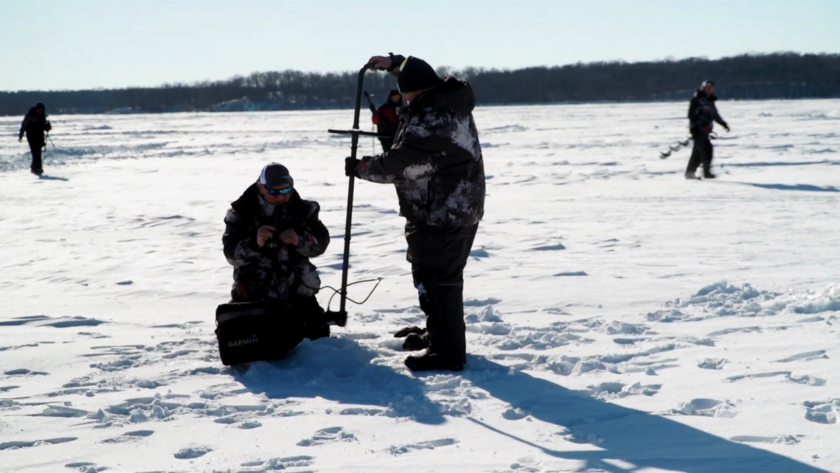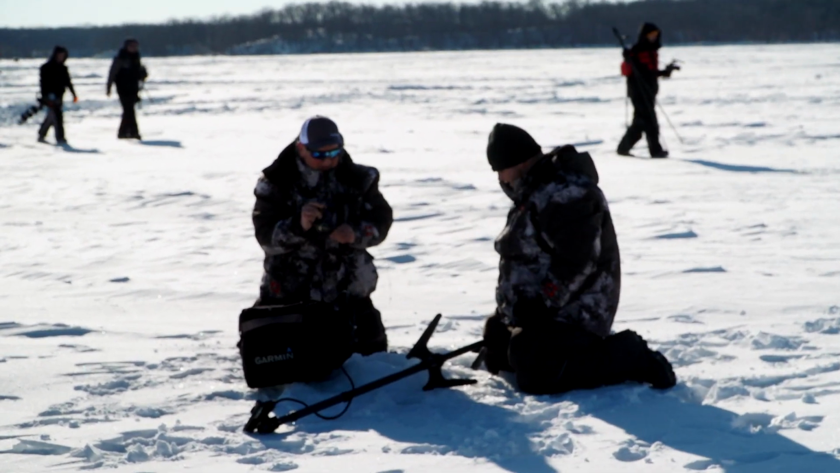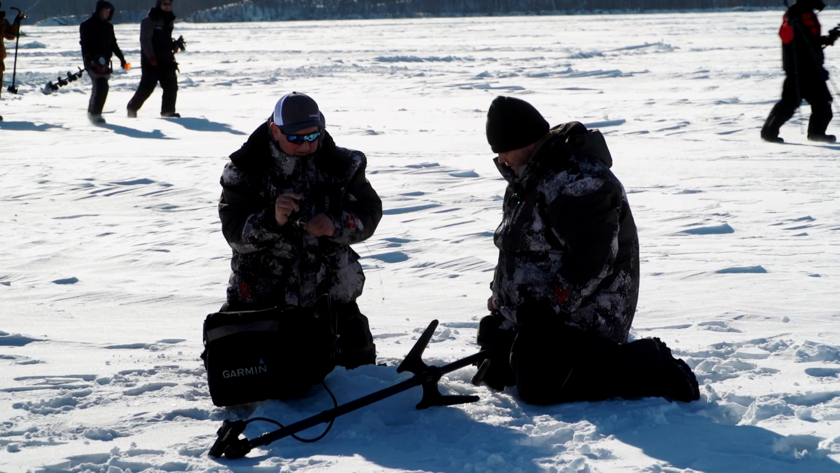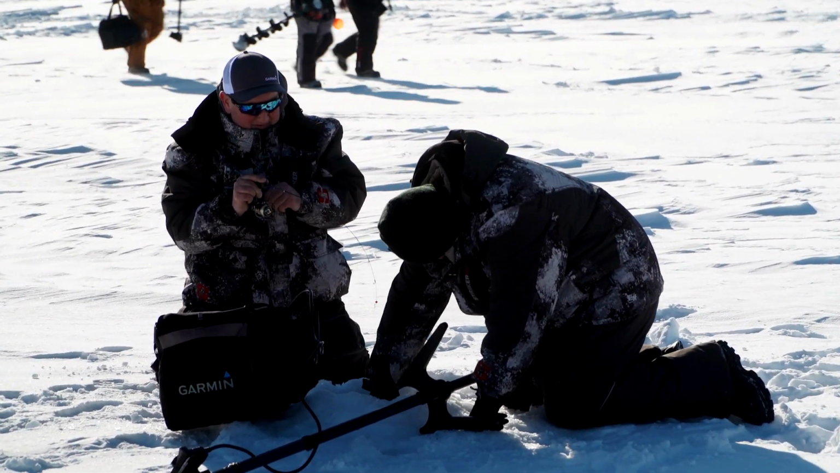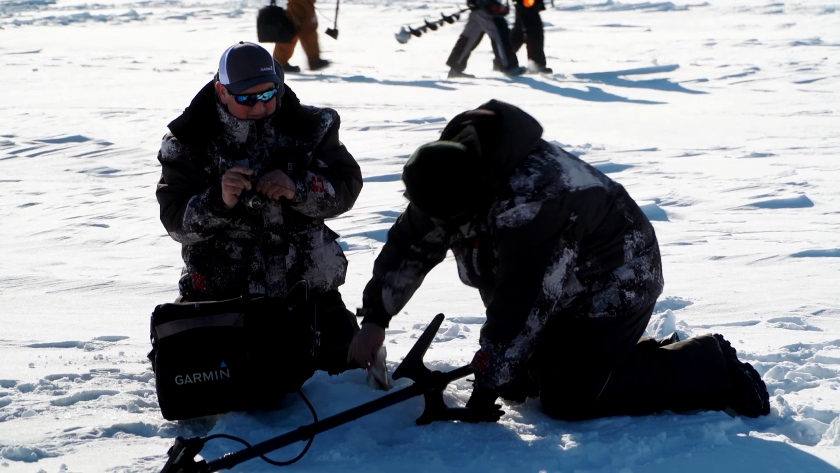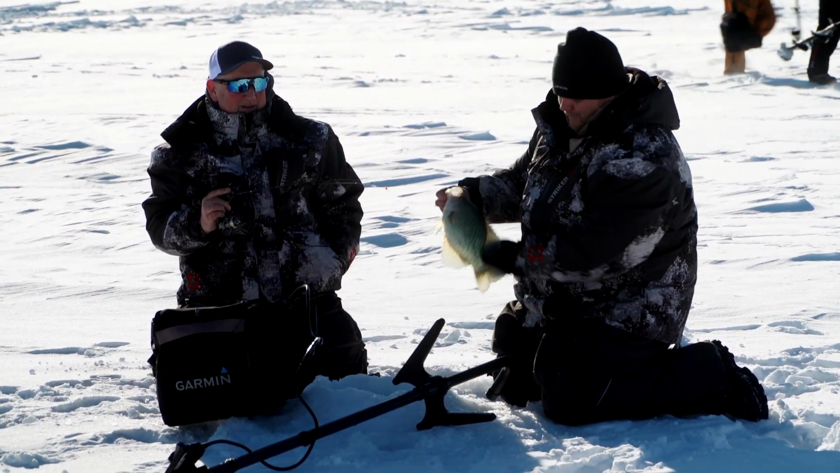Get this transducer up out of the way here. And it looks like a good one, huh? Yeah, feels like a pretty good fish. But all the fish have been pretty good today. Oh, there he is. He's got a mouthful of ice. Boy, look at that. That's a nice crappie there. Ice cube in his mouth.